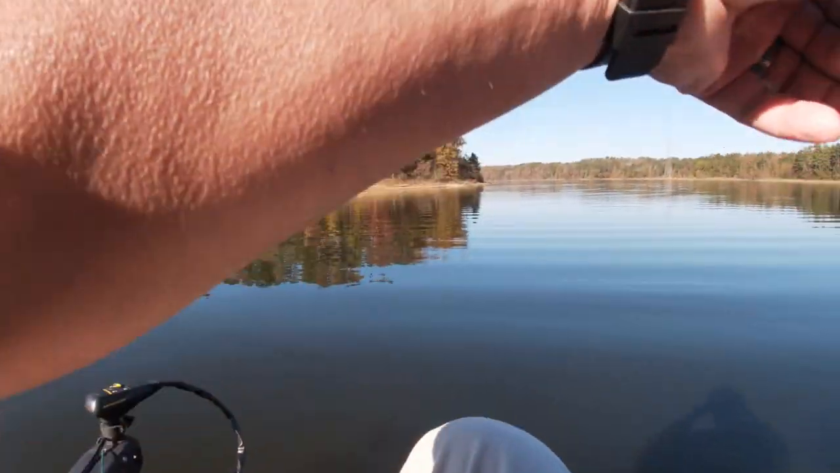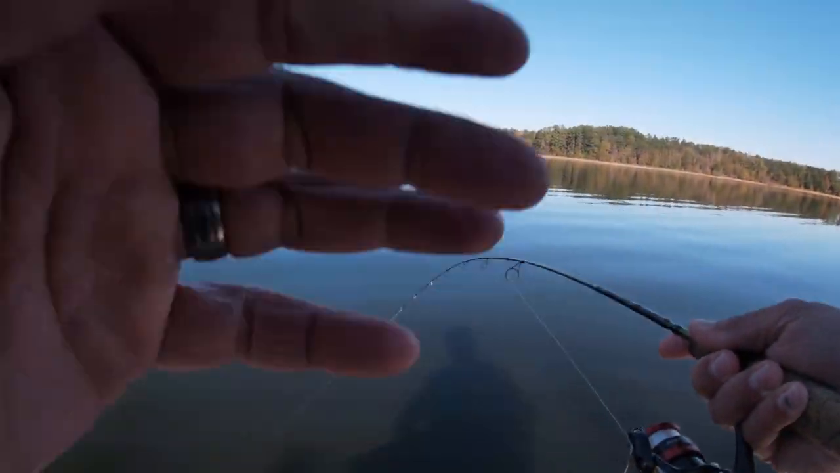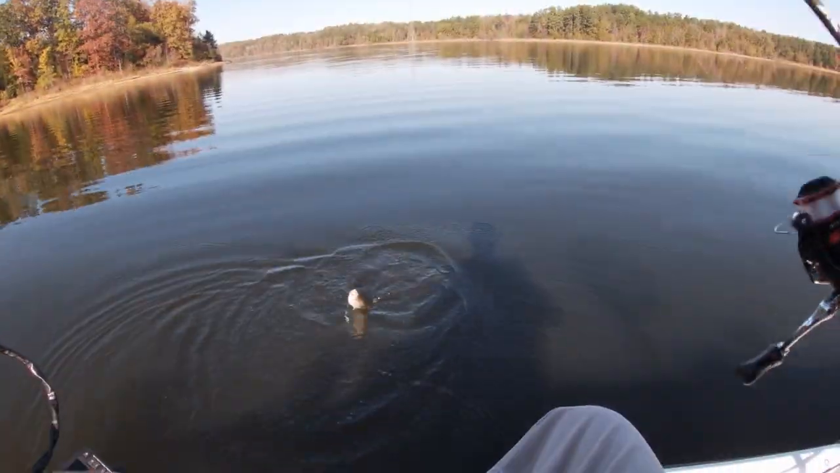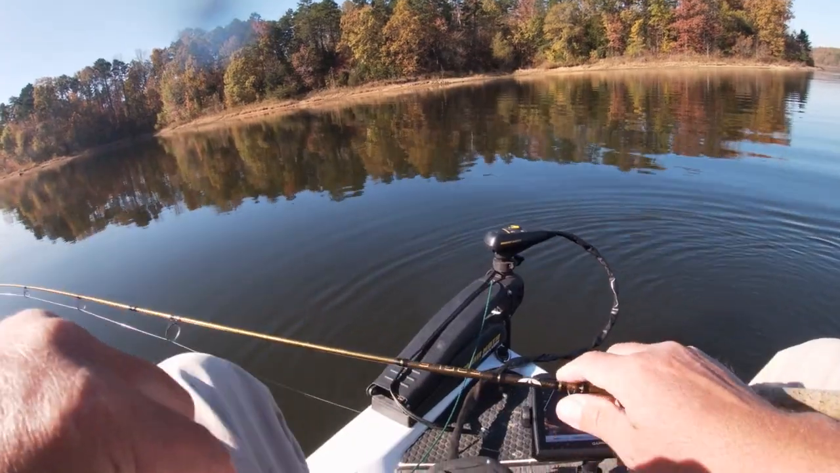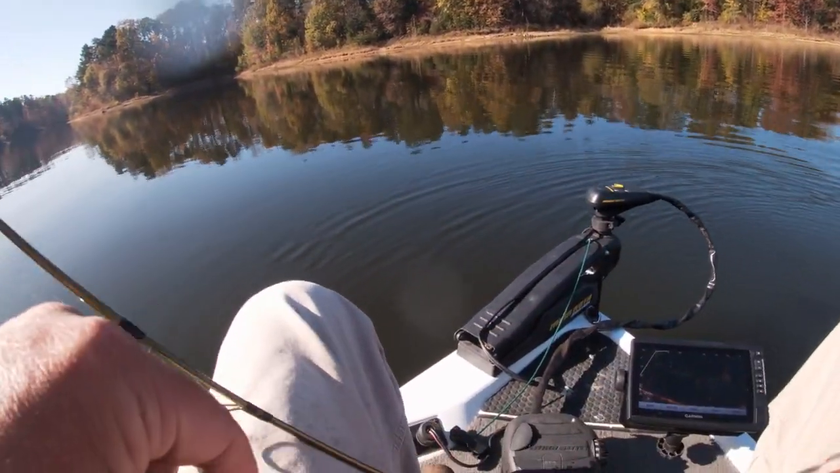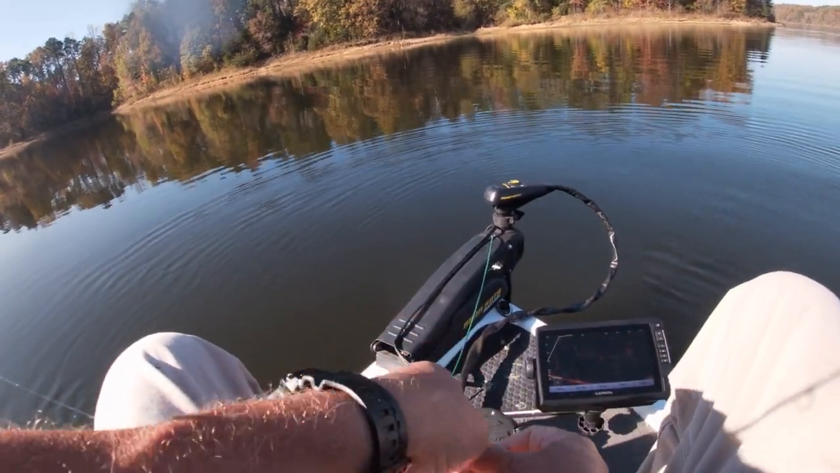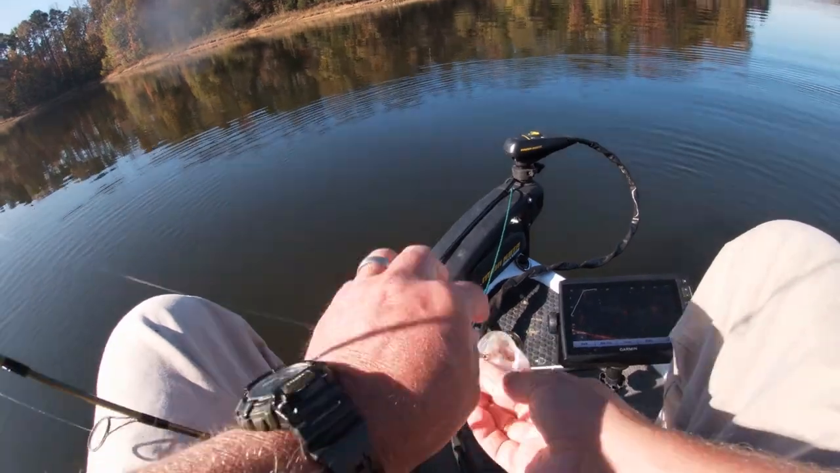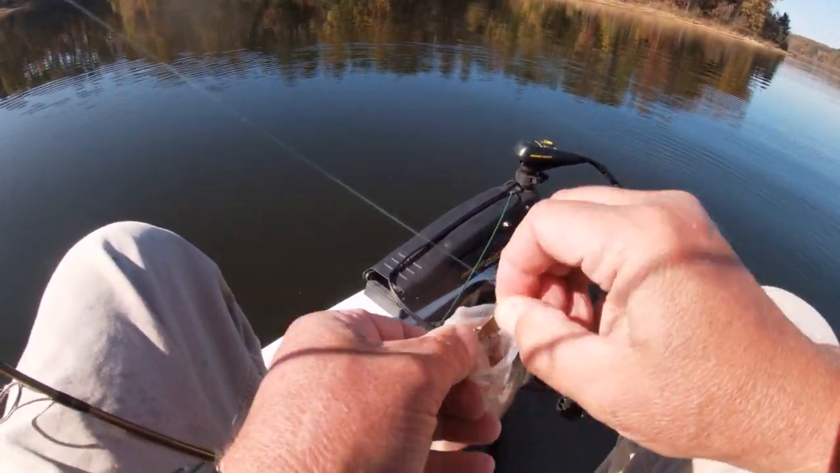It's always a good sign when you drop the lure down and the crappie come right up there. That's the first fish right there. That is a good crappie. Boom. That is a good crappie. That is a good sign when you drop a lure down and you see the fish coming out to eat it. That's always a great sign. I gotta go get my pliers, y'all.